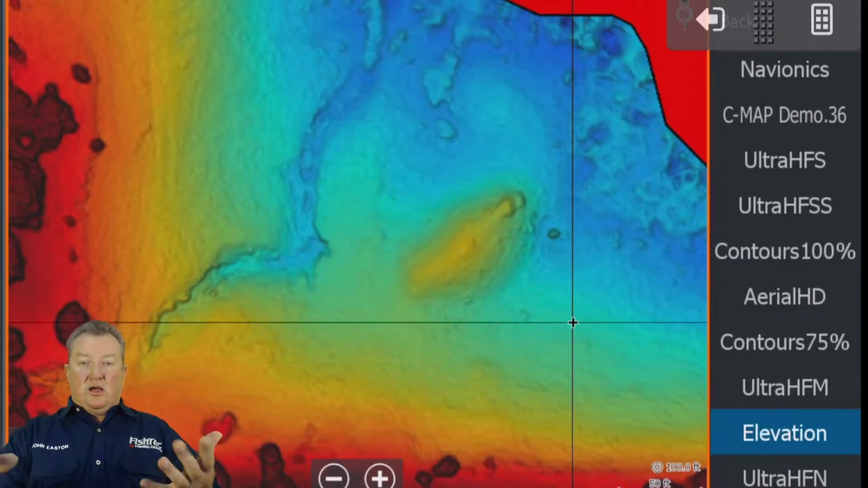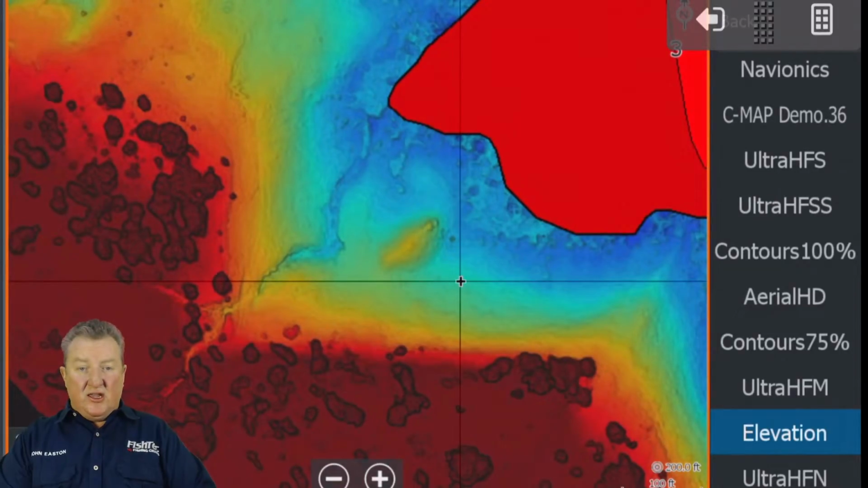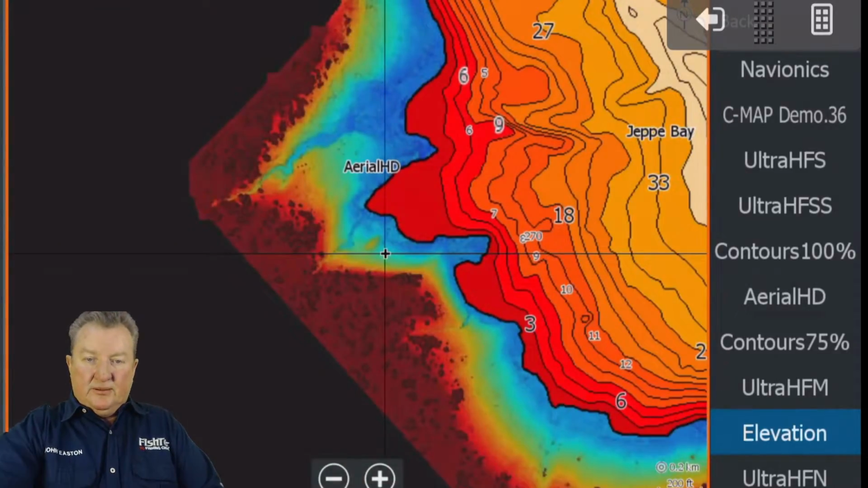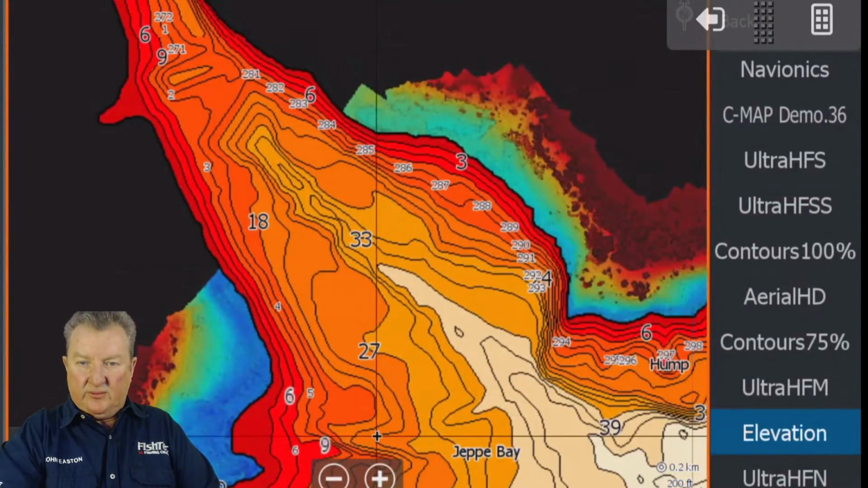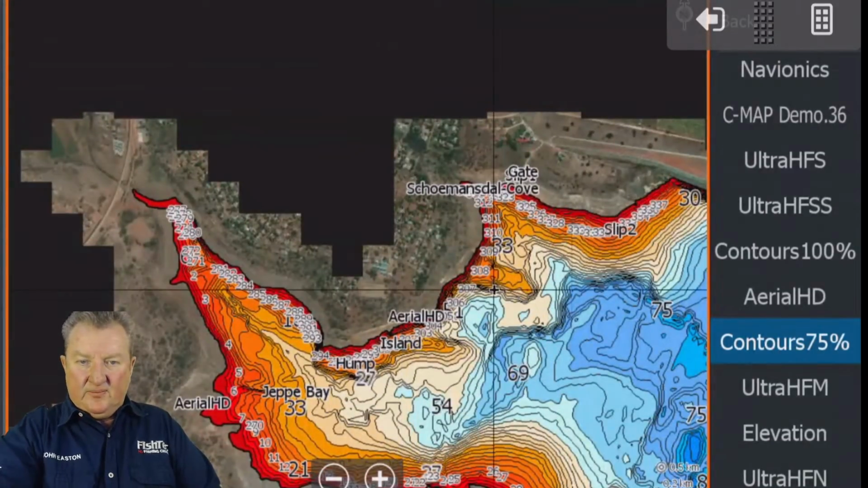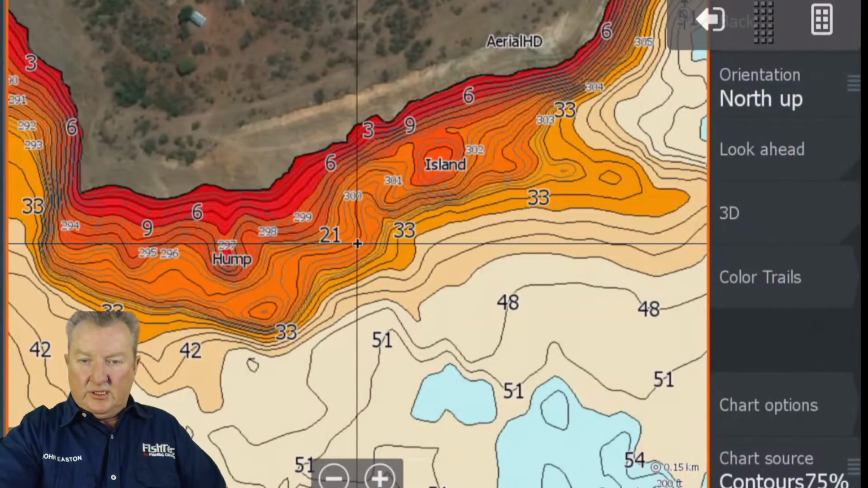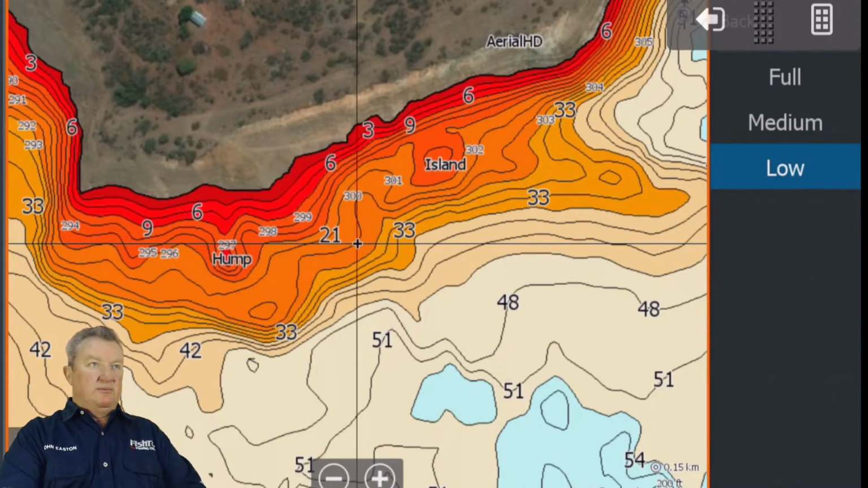Right, so we've dealt with the contours of the dam. We have dealt with the aerial HD. We've dealt with elevation view. Okay, now let's get down to this. We did a lot of Ultra HF stuff. Let me tell you. Let me go here. It's this type of thing. Let's have a look at this area here. What we did here, let me turn down, you see it's getting a little bit busy here with the chart detail. We turn that low, can you see how it takes away some of those bumps there?